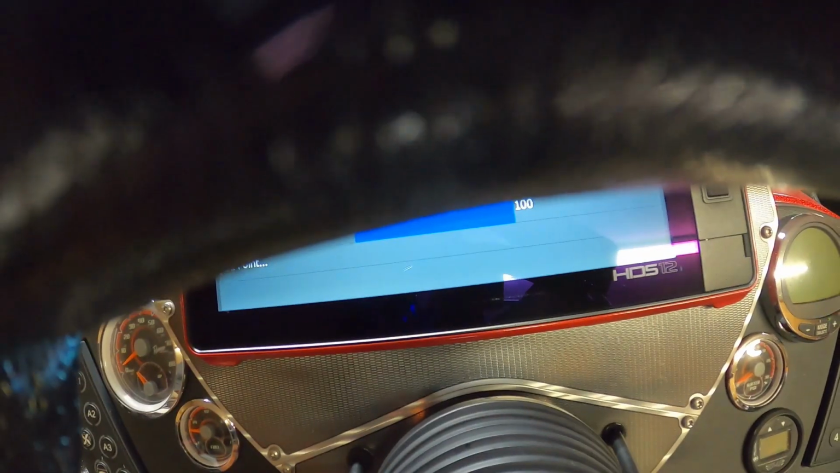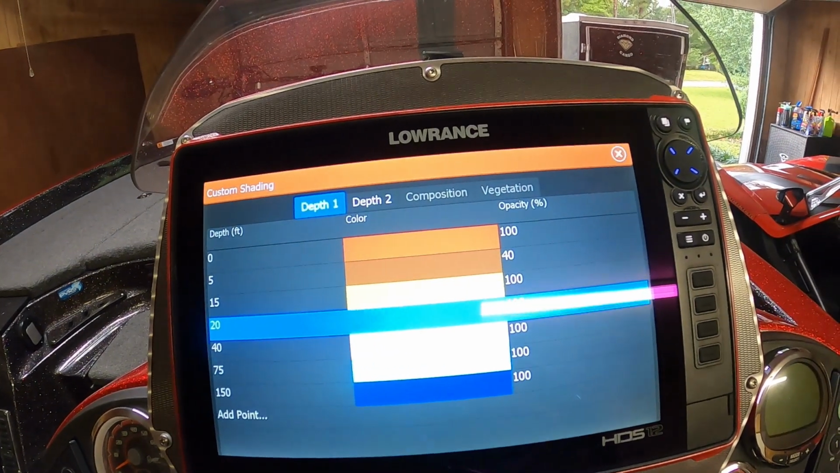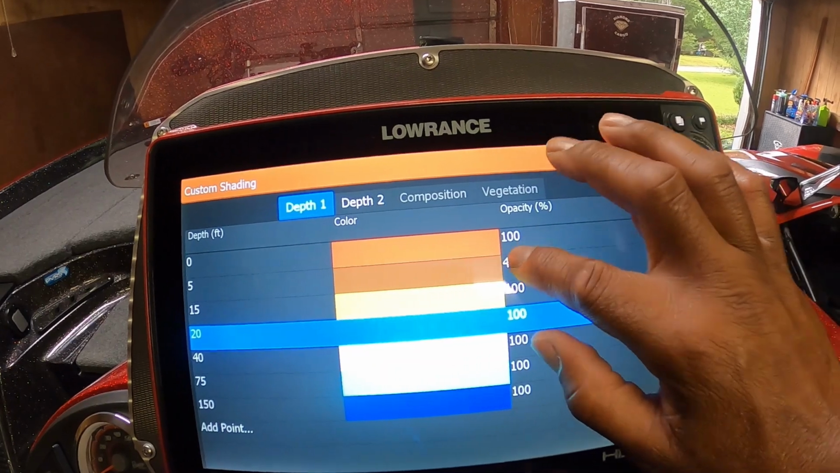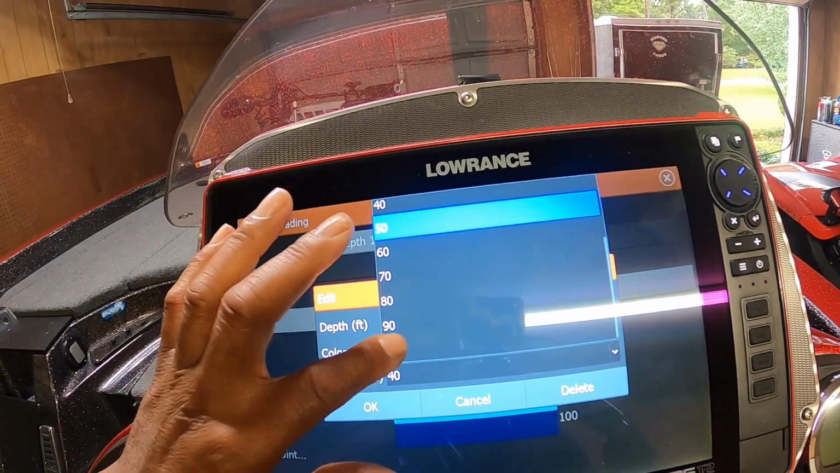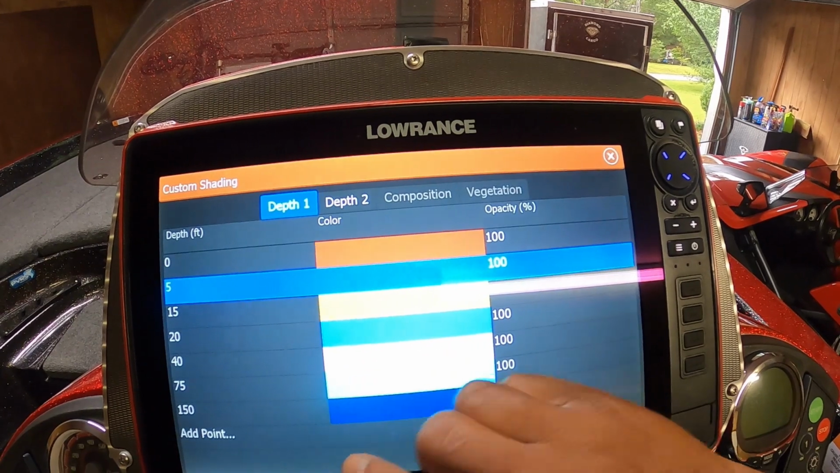Hit OK. Hit OK again right there. Now we got that, and this is the opacity. That's going to determine how much of that color is going to appear. All right, so we can change that, and we can play with those percentages a little bit. I like to just keep them at 100. That way they just really pop out.